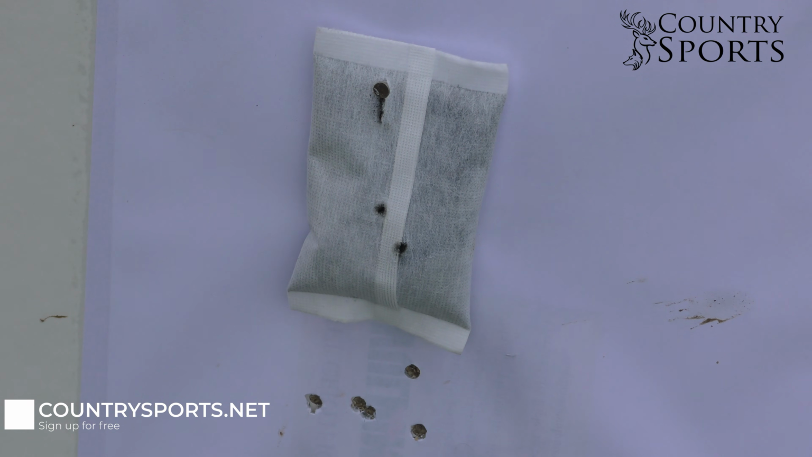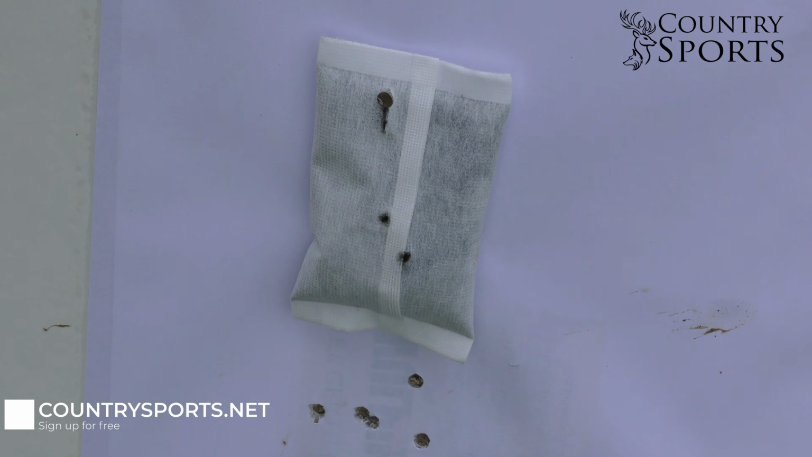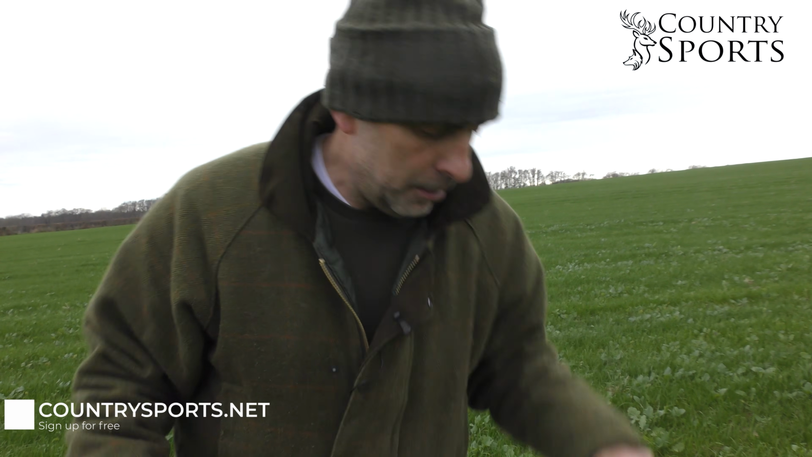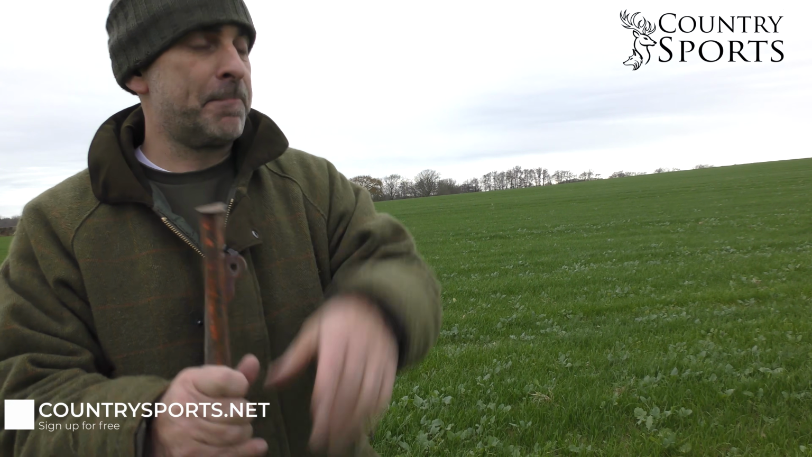There we go, that looks better. So that's our previous shots. They're the last couple. Happy with that, that's bang on. Right, well I reckon we're good to head out this evening, see if we can find fox.